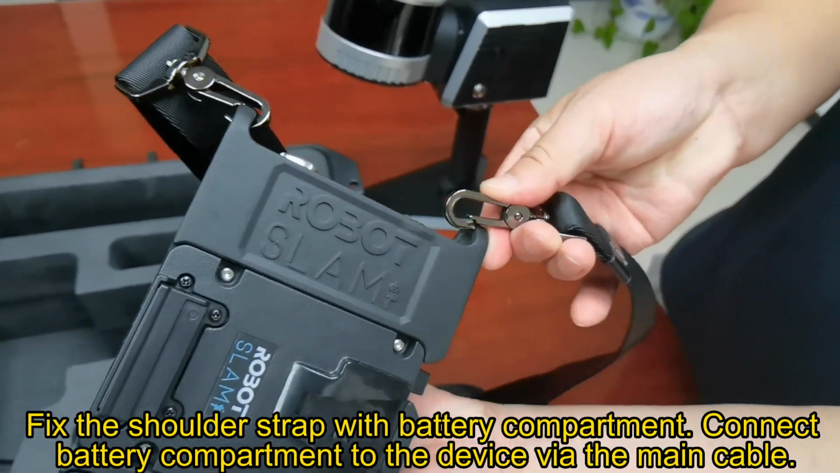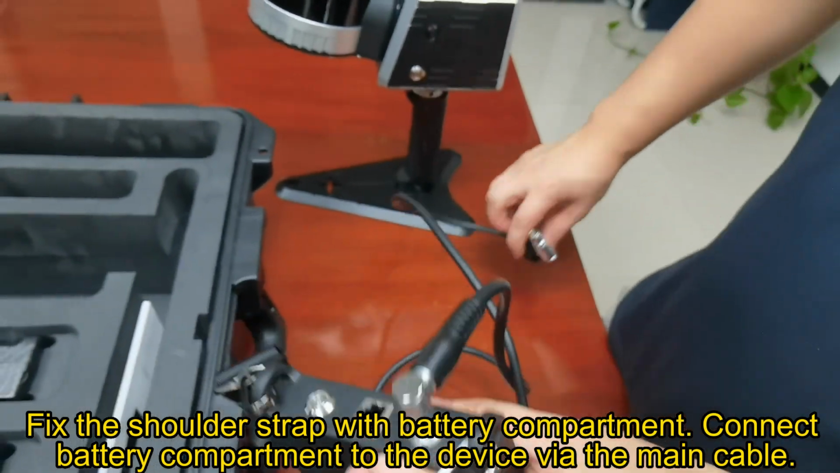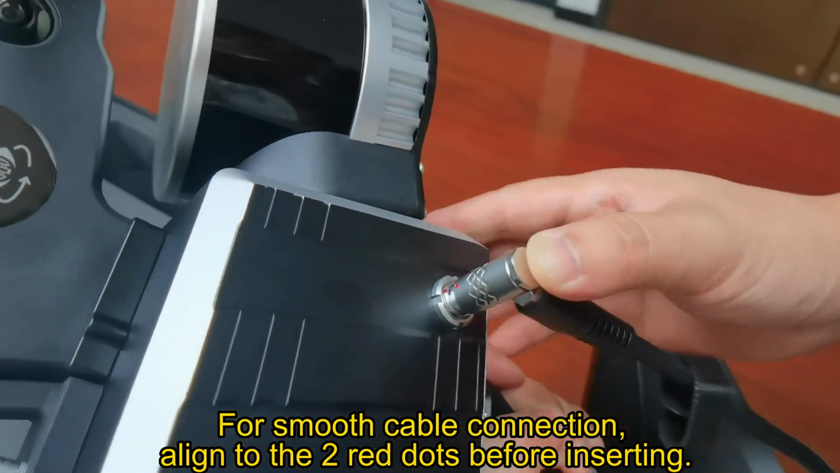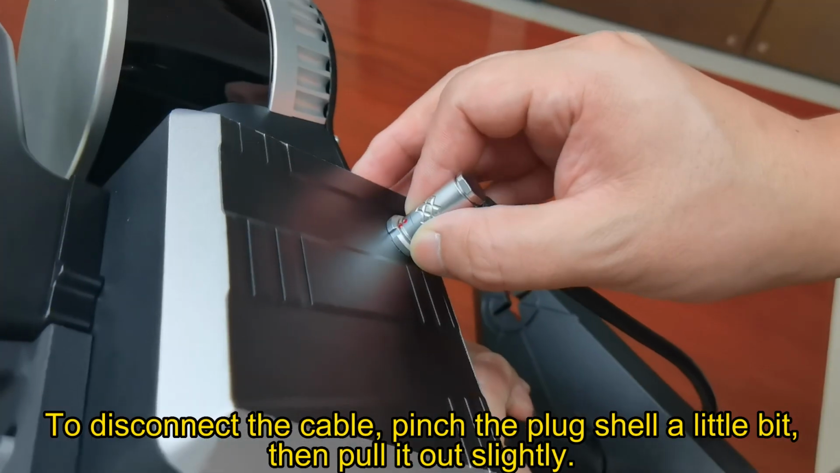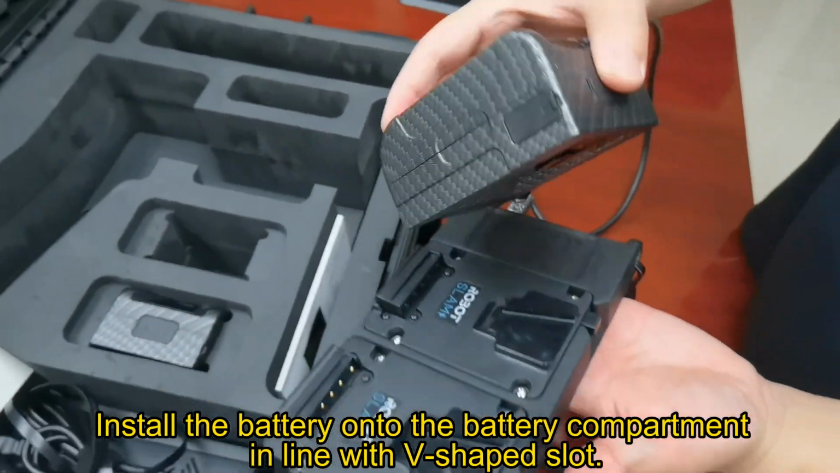Fix the shoulder strap with the battery compartment. Connect the battery compartment to the device via the main cable. For smooth cable connection, align to the two red dots before inserting. To disconnect the cable, pinch the plug shell a little bit, then pull it out slightly.